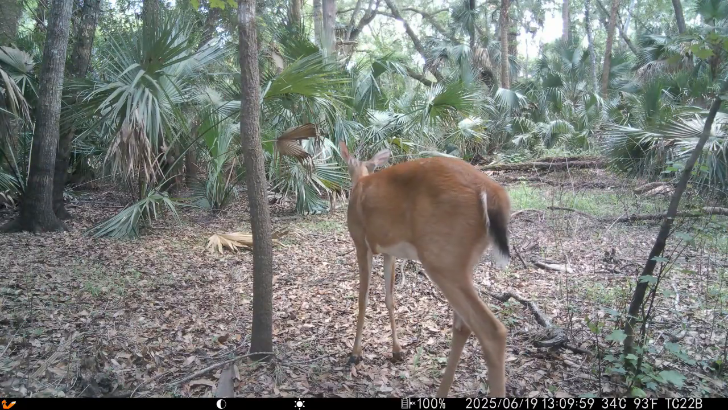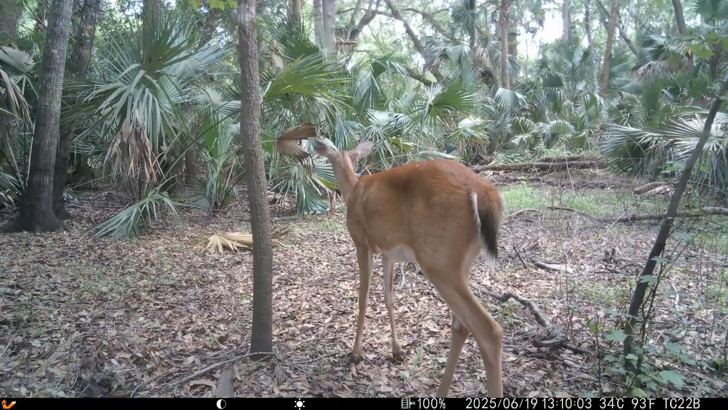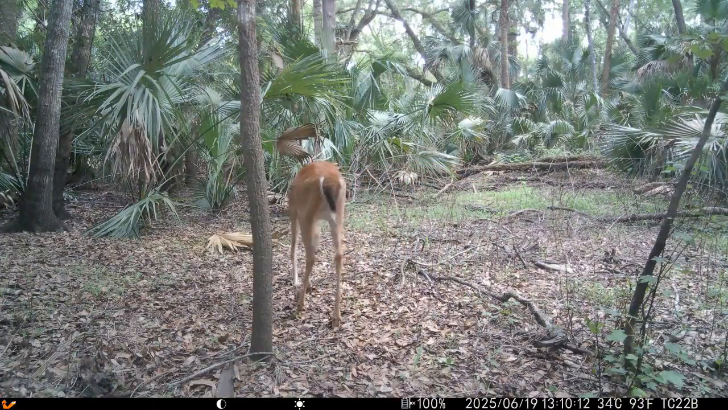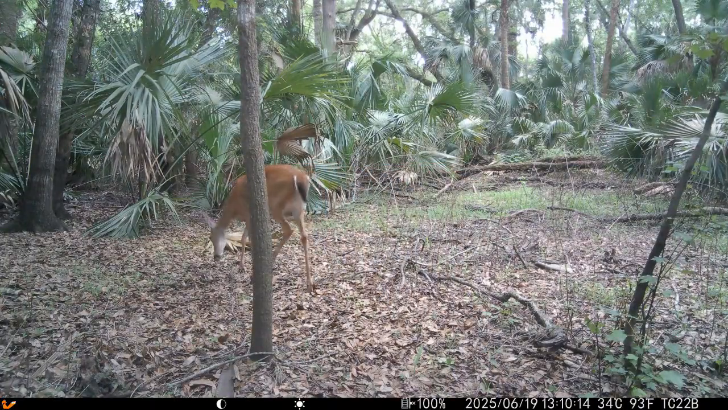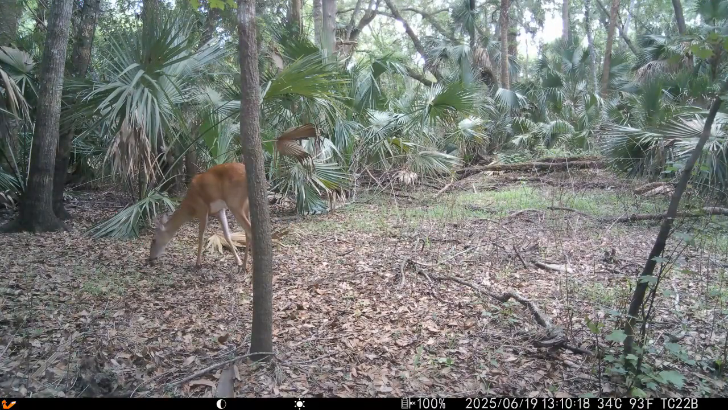Another deer. Looks like that same one with the not fully black tail. Almost the same posture, the same position in the forest, the same place. Because, you know, these animals, they are creatures of habit, so they tend to stick to the trails that they know are safe until they no longer become safe.